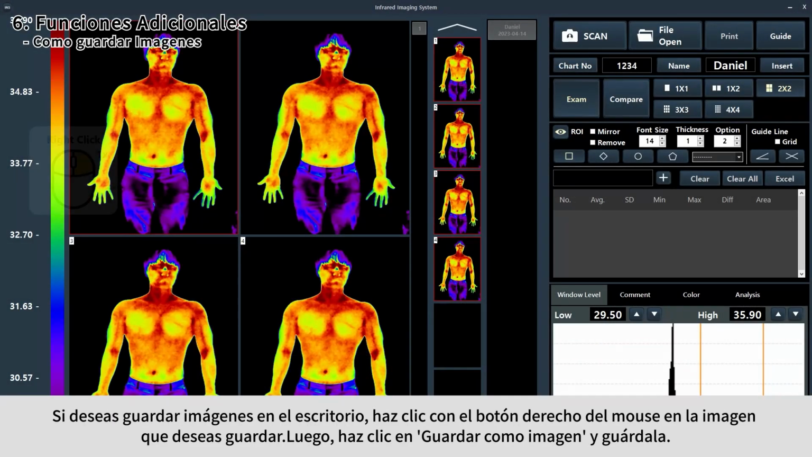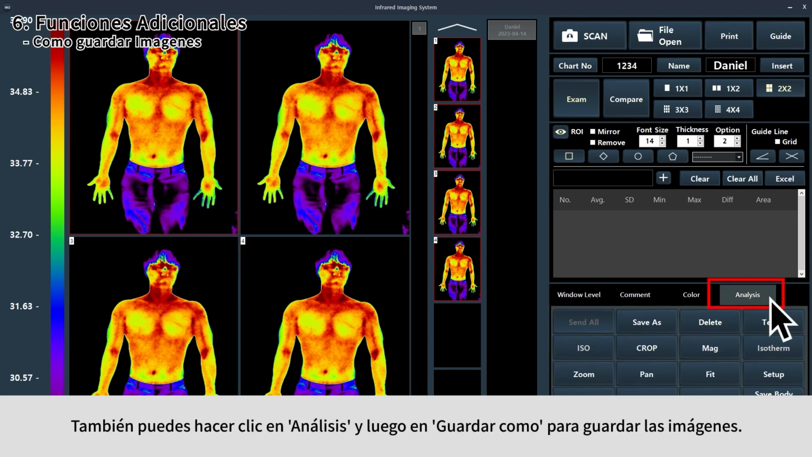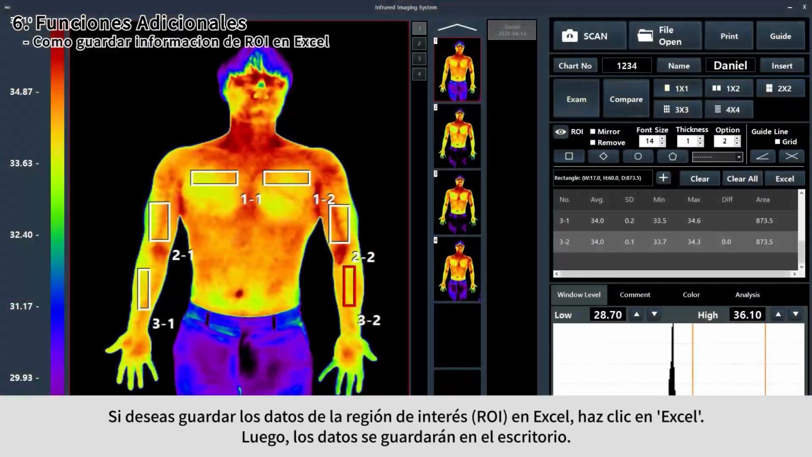If you want to save images on desktop, click the right button of your mouse on the image you want to save, then click Save as Image and save it. You can also click Analysis and click Save As to save images. If you want to save raw data in Excel, click Excel, then data will be saved on desktop.